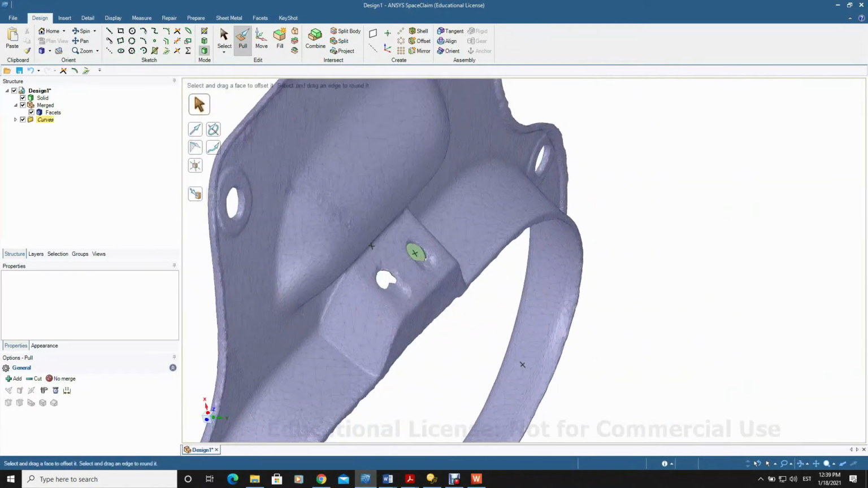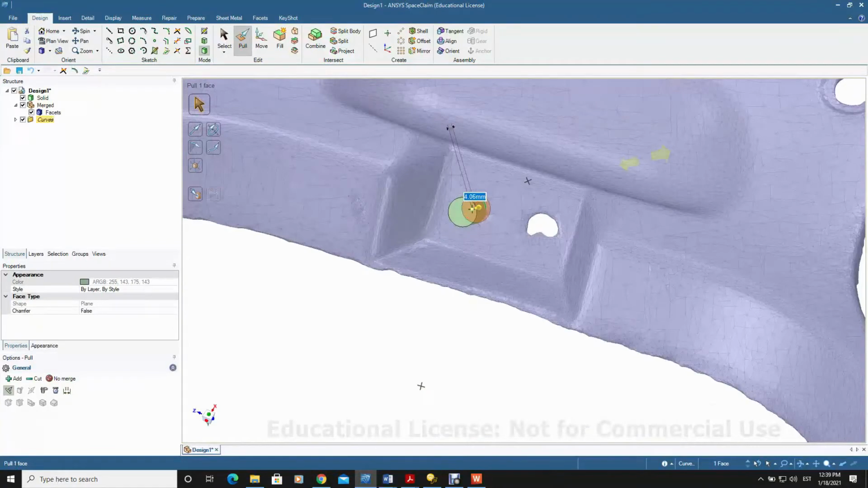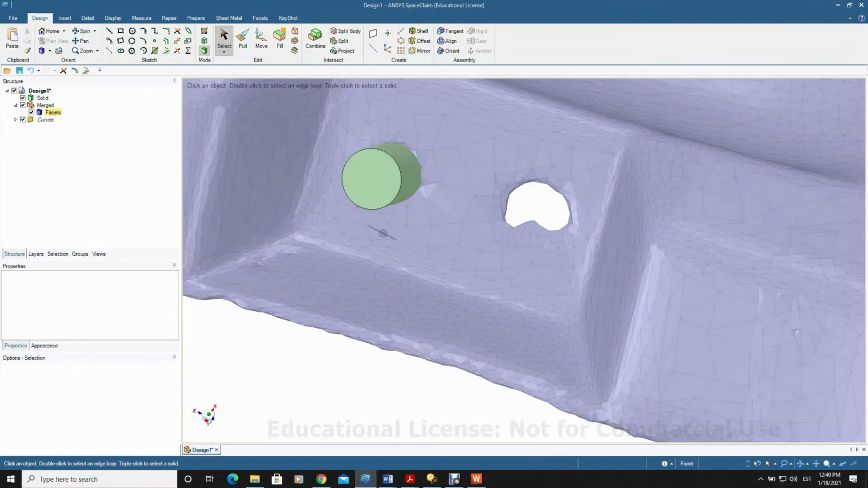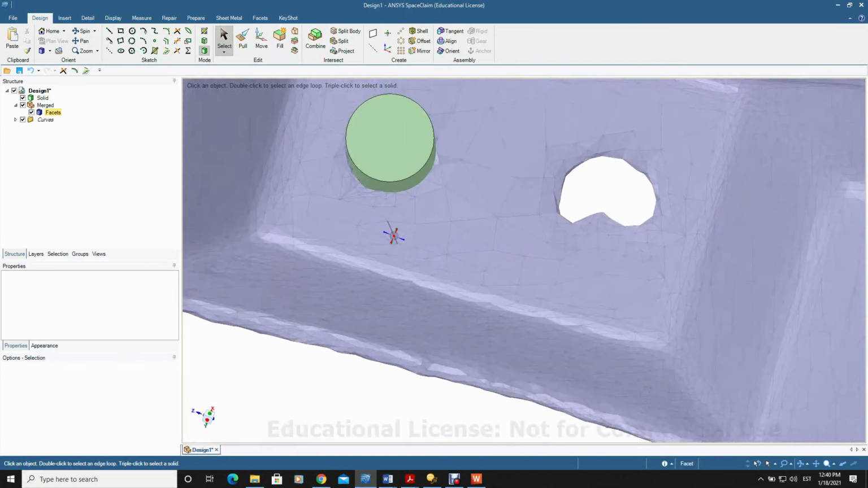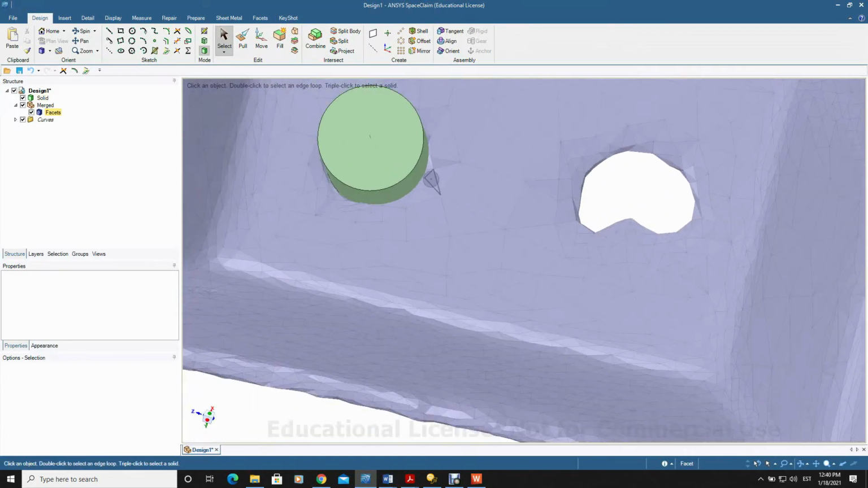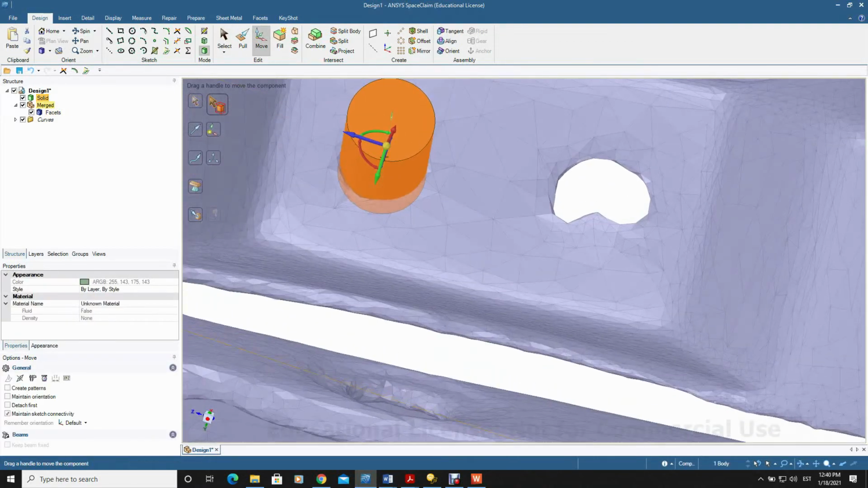We will go here and let's see. This one we will adjust by eye, the location of it, and based on this information let's create a circle.